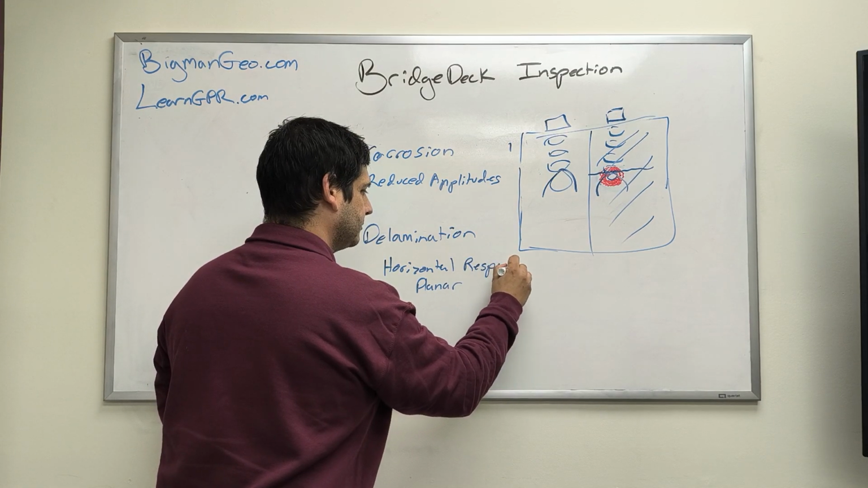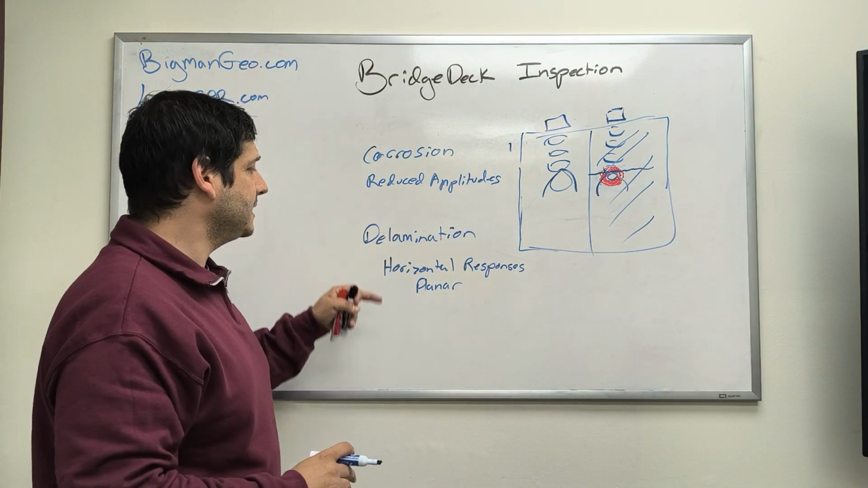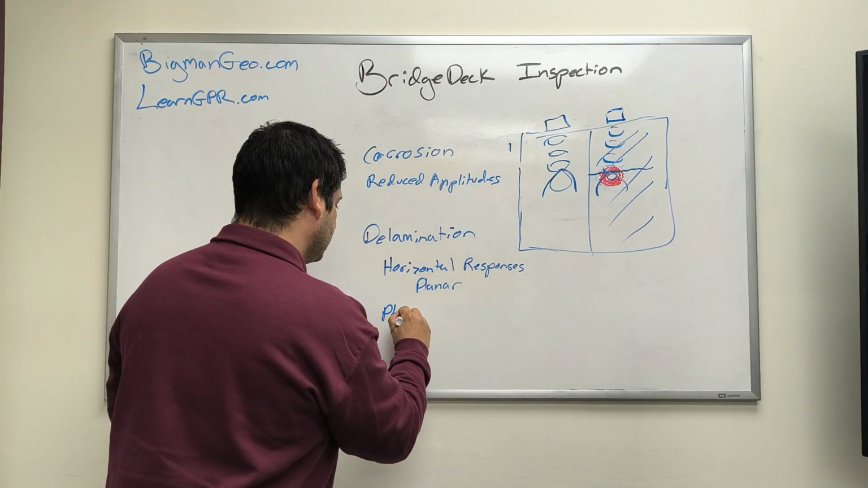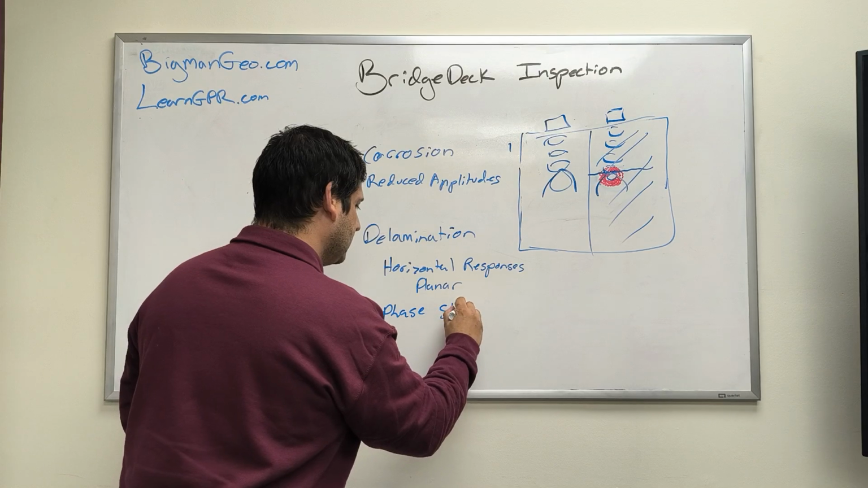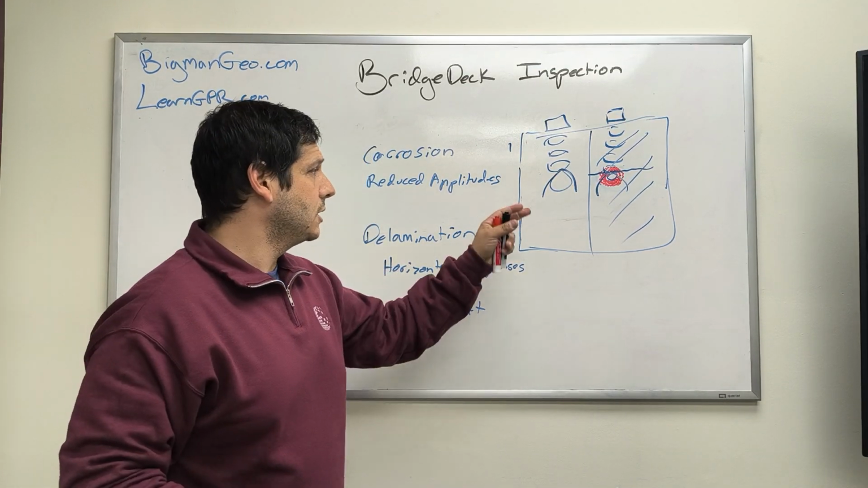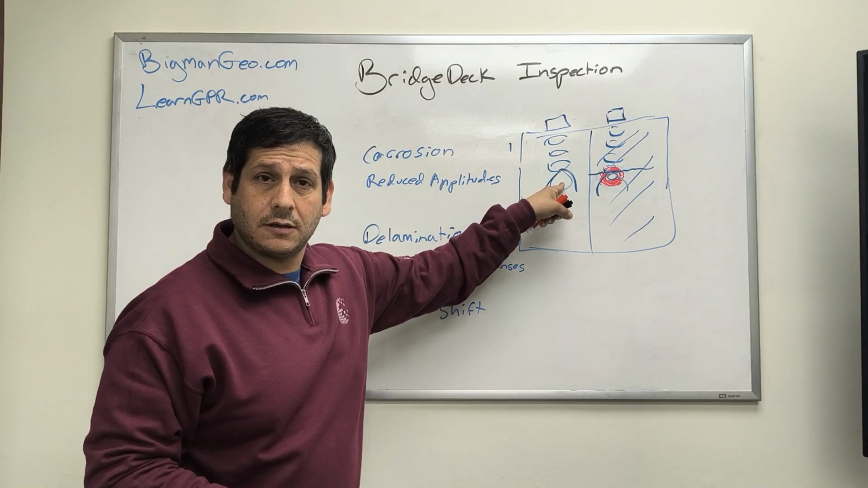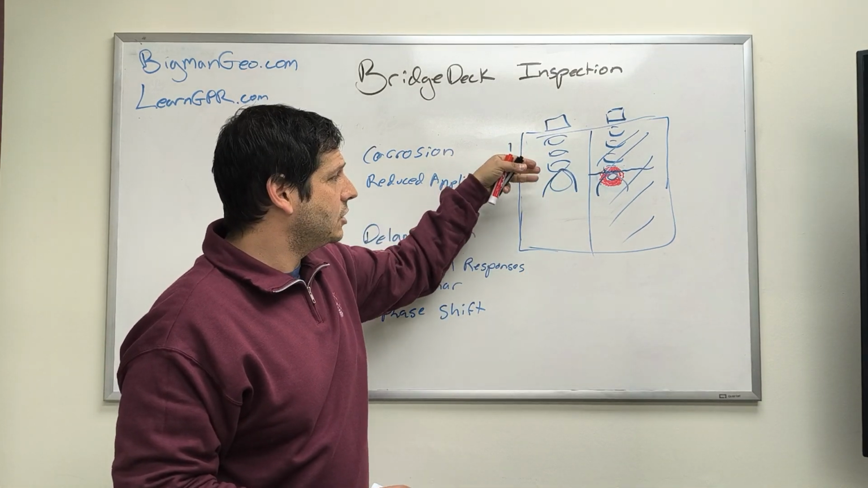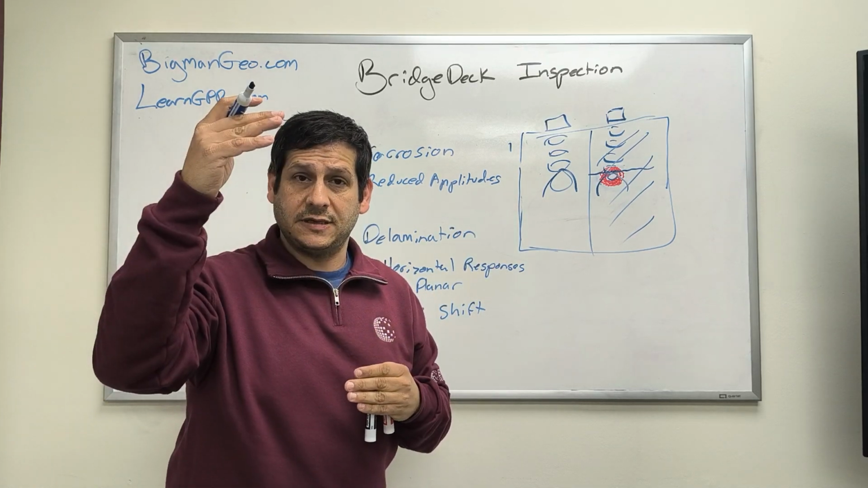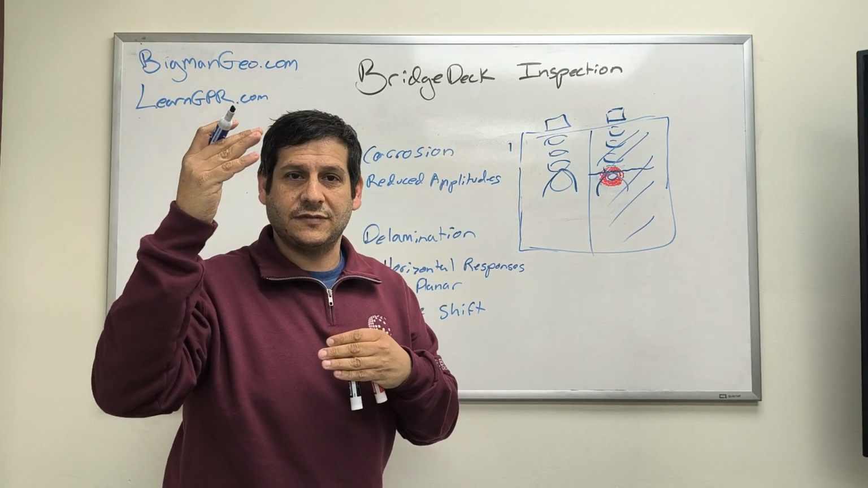And then the second indicator that it's a delamination is going to be a phase shift. And so this is because a phase shift as compared to the steel, because going from concrete to steel, you have an increase in dielectric permittivity, or an effective decrease in velocity.